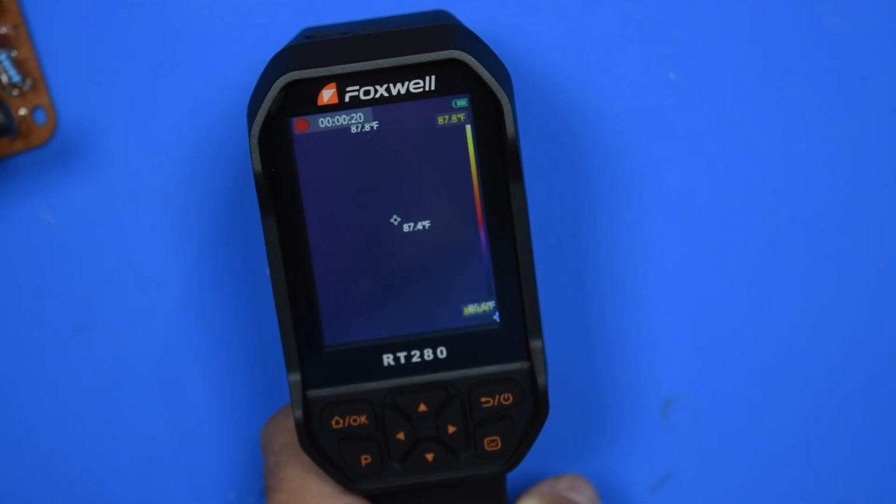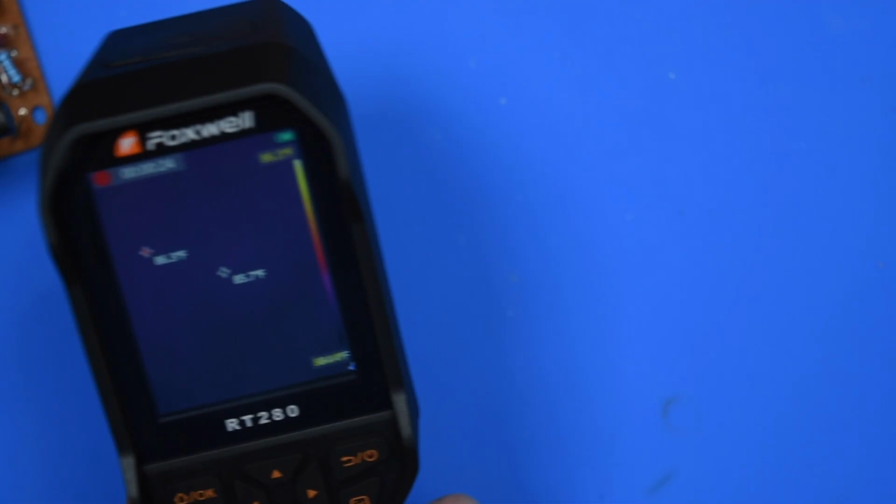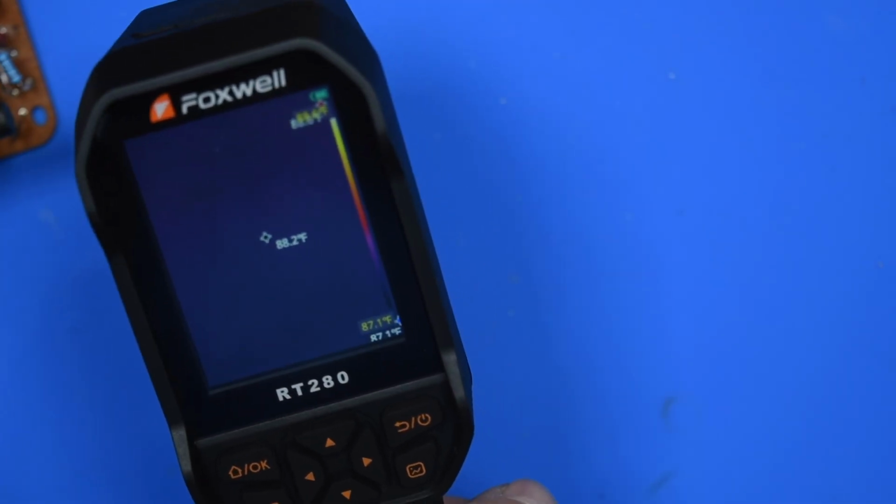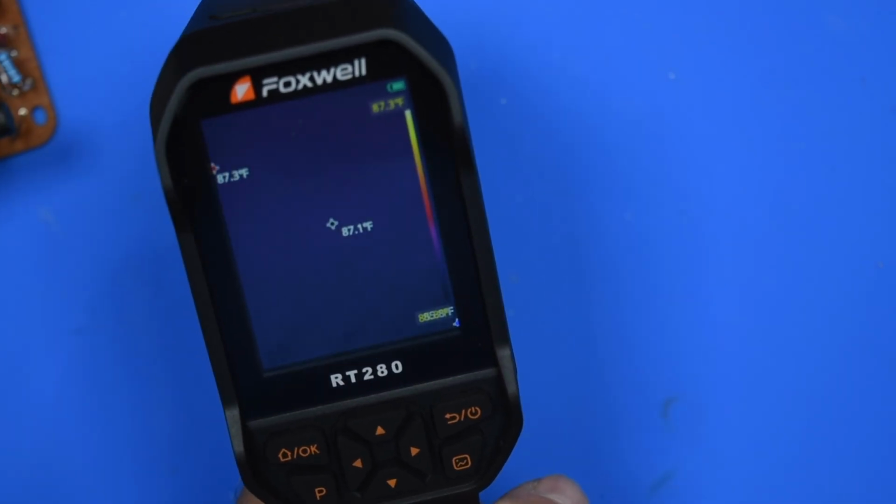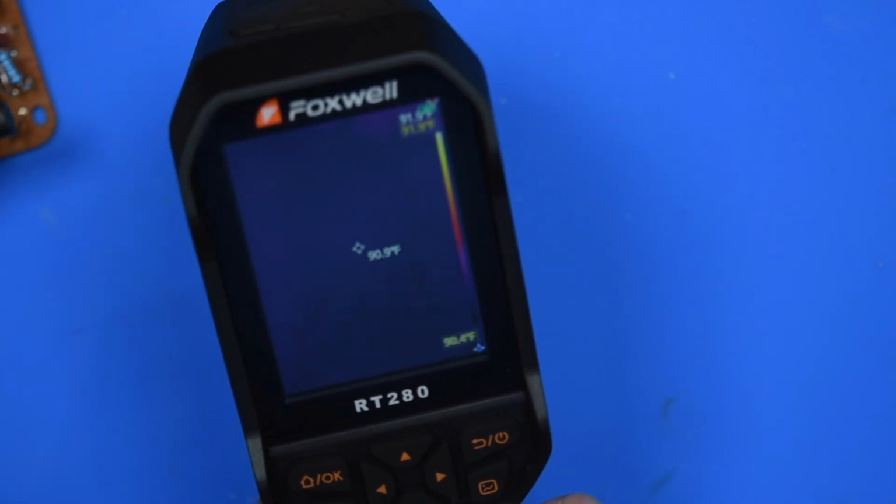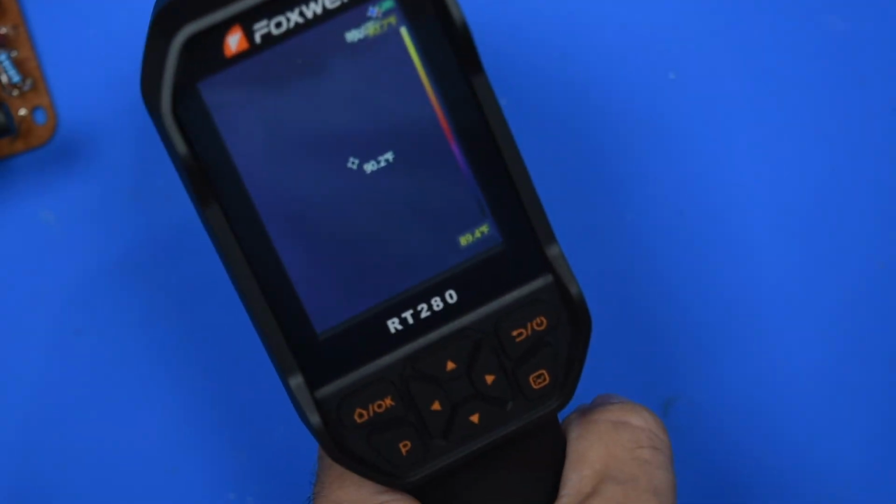There's the timer. We're up to 22 seconds there. And then press again to stop. So one quick press appears to snap photos, and then a press and hold starts to record. So that's really cool. I didn't even know we had those kind of options.